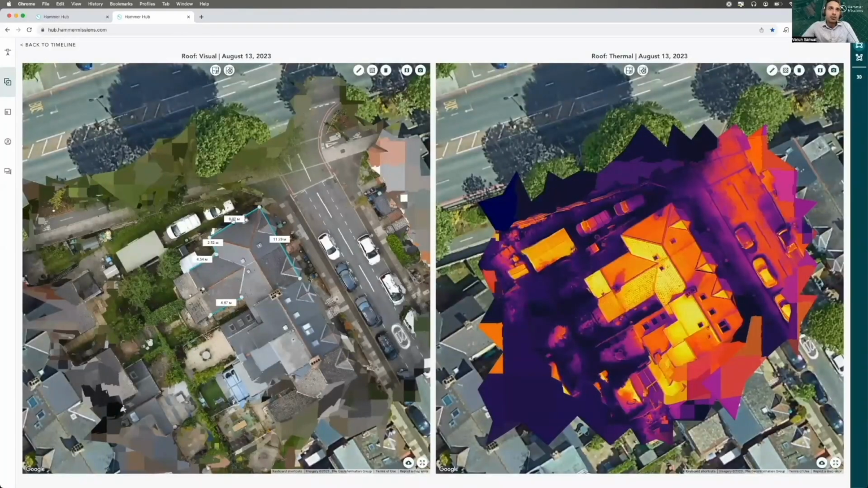A very good example of this illustration can be shown here. The same RGB image is on the left with any annotations of damage or repairs needed. Then, to the right in the report, is the thermal image overlaid, where we can show any thermal anomalies.